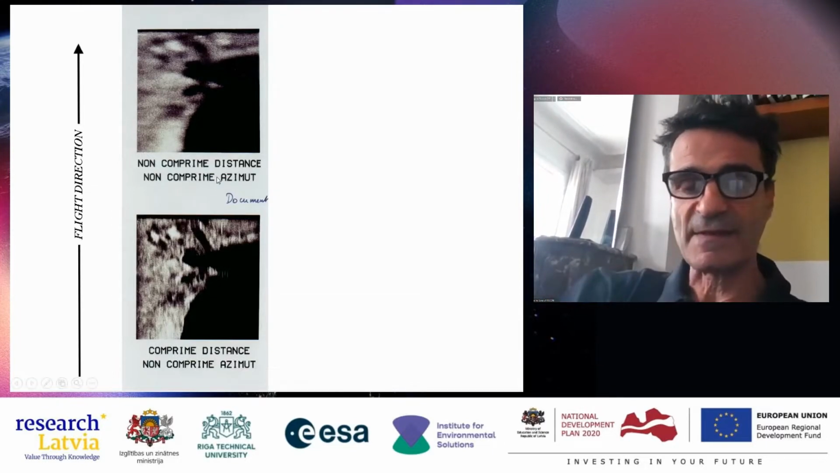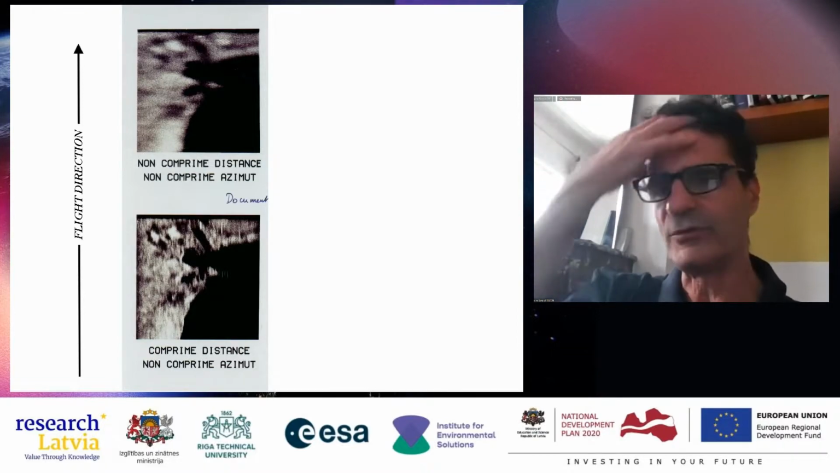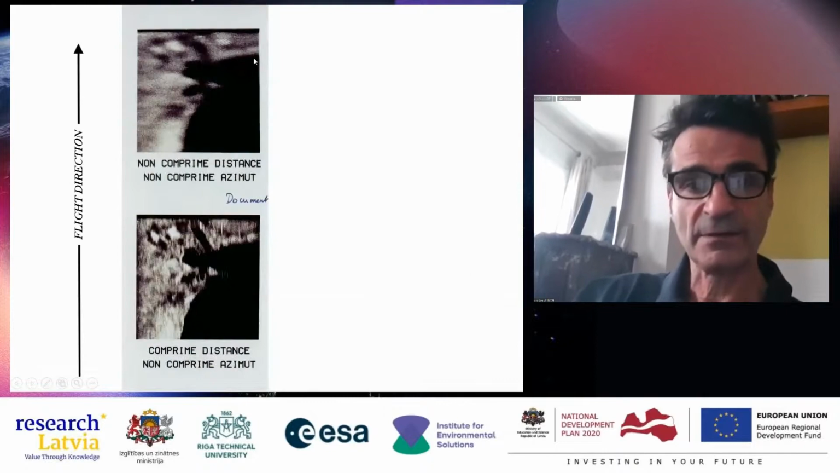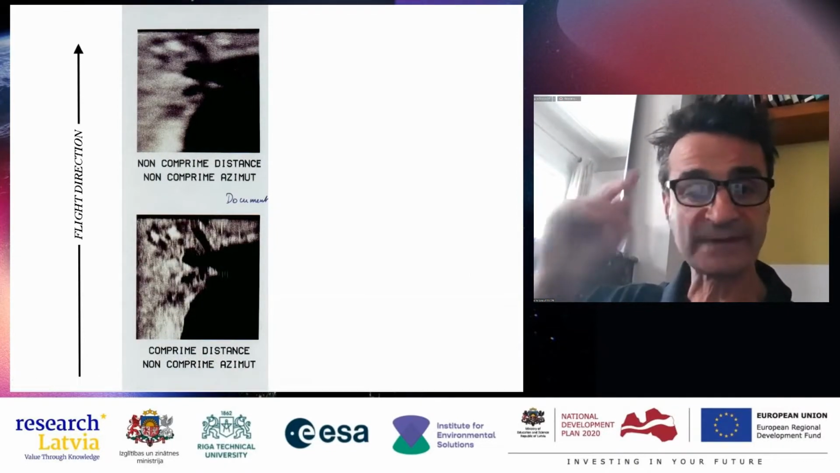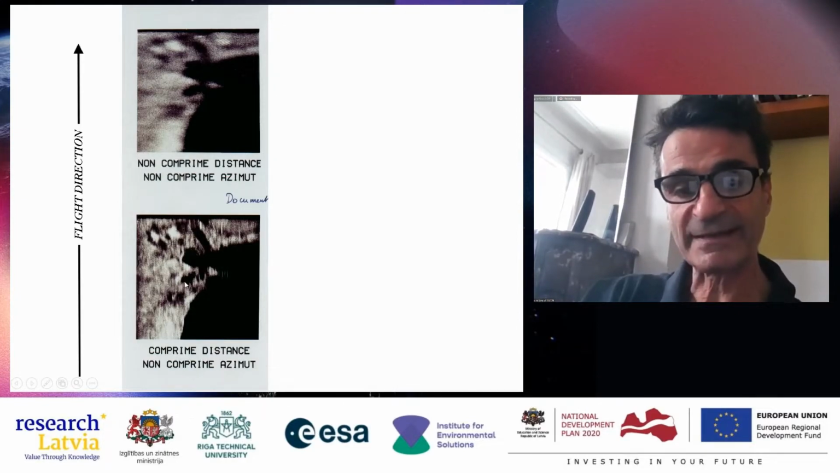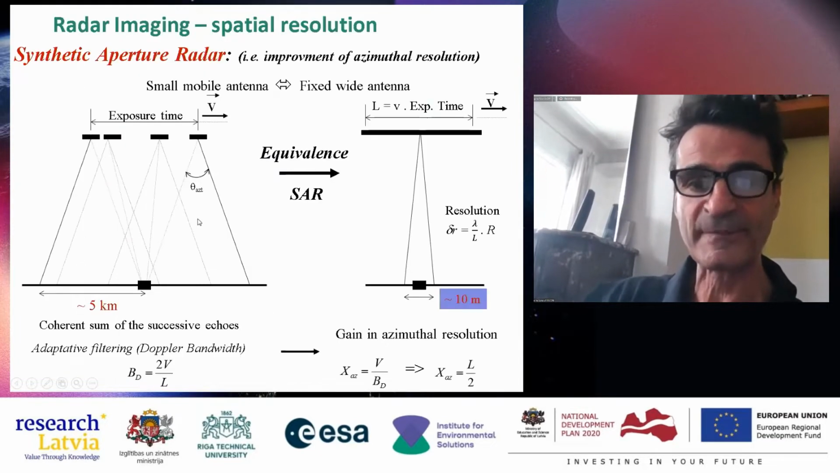I will show you an image on a movie made by the CNES to summarize. And so here is the raw data, when you just send the pulse. And when you use the bandwidth of the pulse, you have increased the resolution in the range direction, but absolutely not in the azimuthal direction.